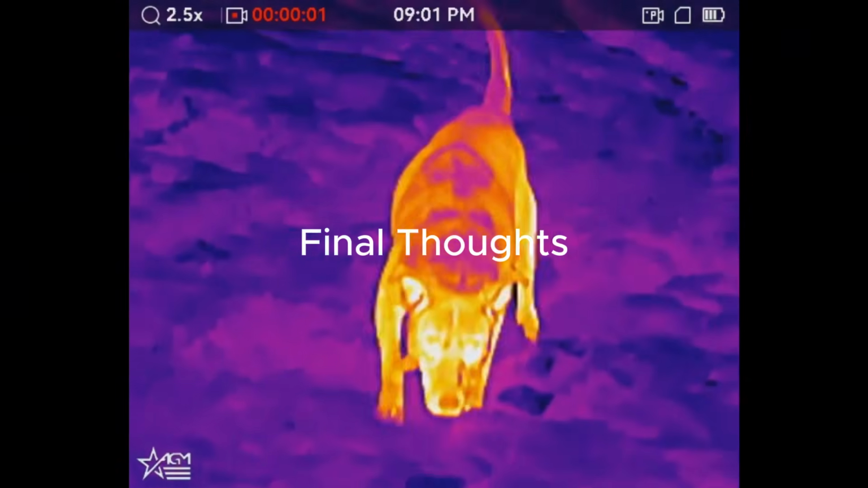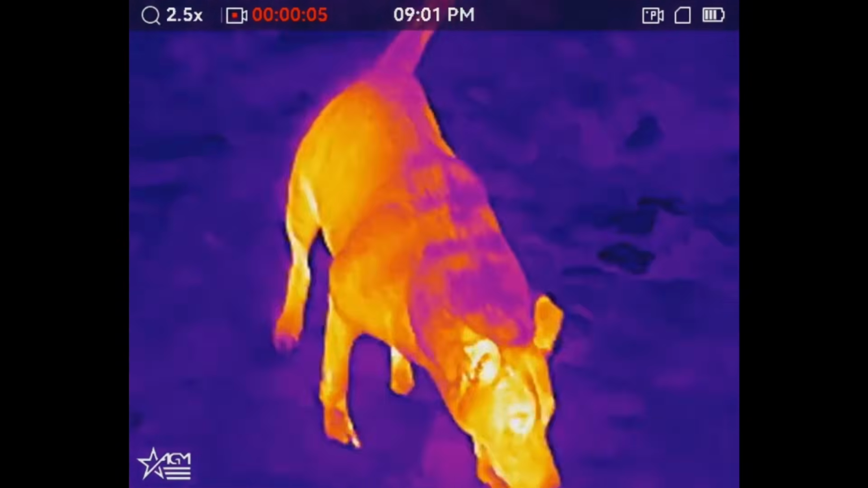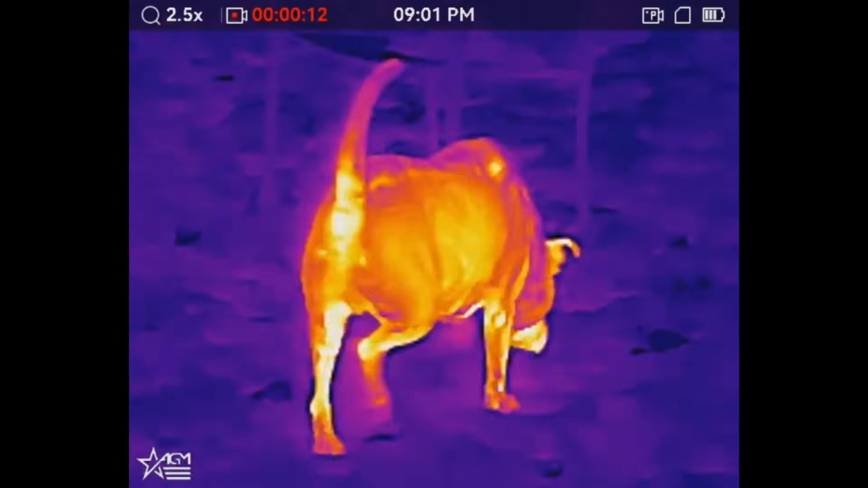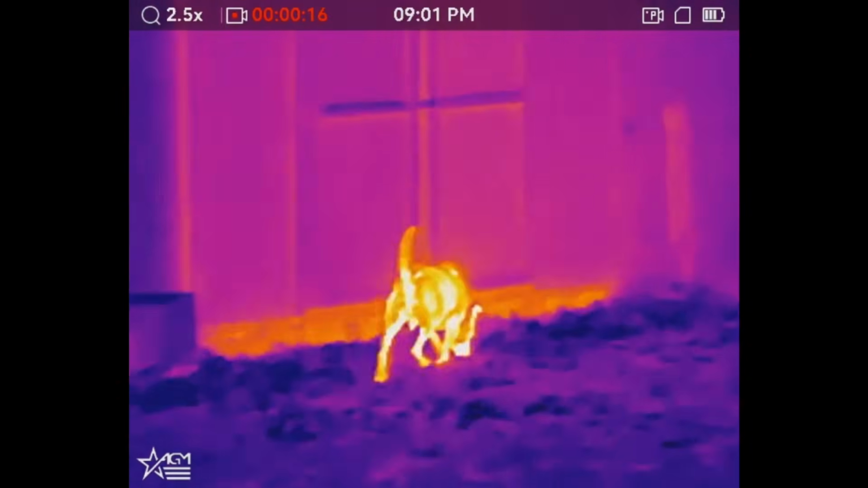So who is it for? In what circumstances would it work well? Wherever it's legal in your state and country, I think it would be amazing at crossbow hunting deer during daylight, as ethical shots with a crossbow are often within 40 yards.